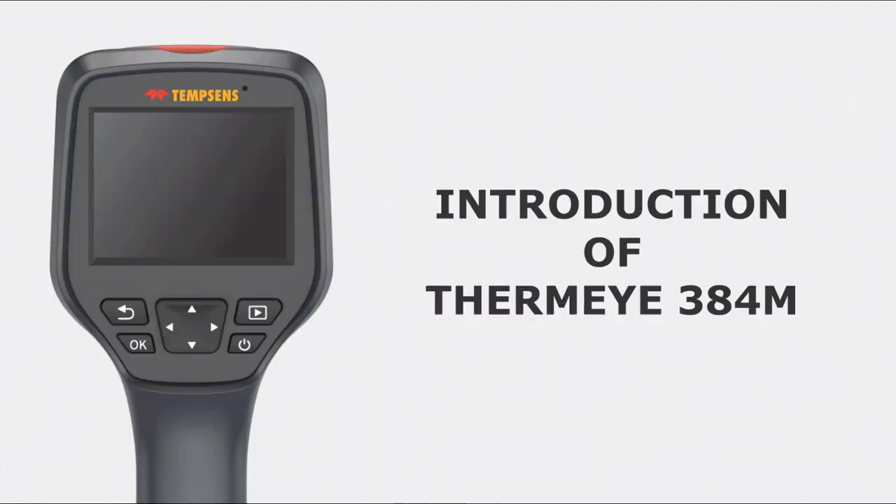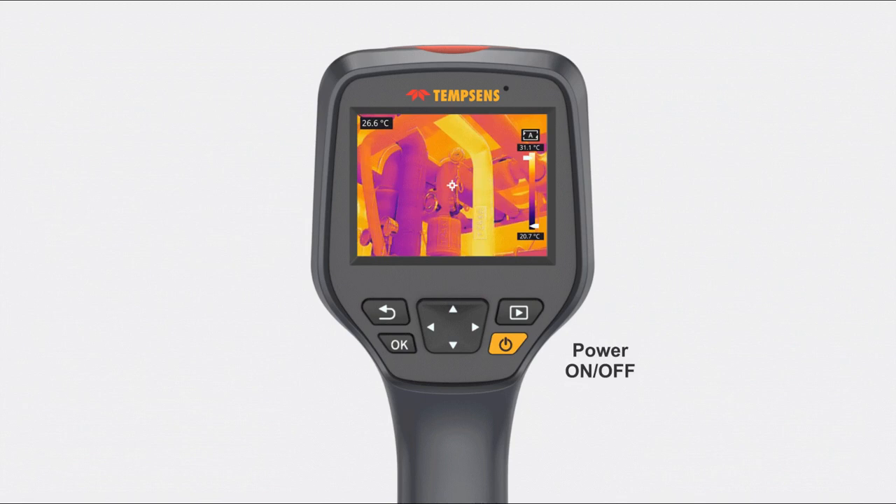Introduction of THERMEYE 384M. Power on and off. Long press for 3 seconds to switch on or off the camera. Gallery key, to view the clicked images.